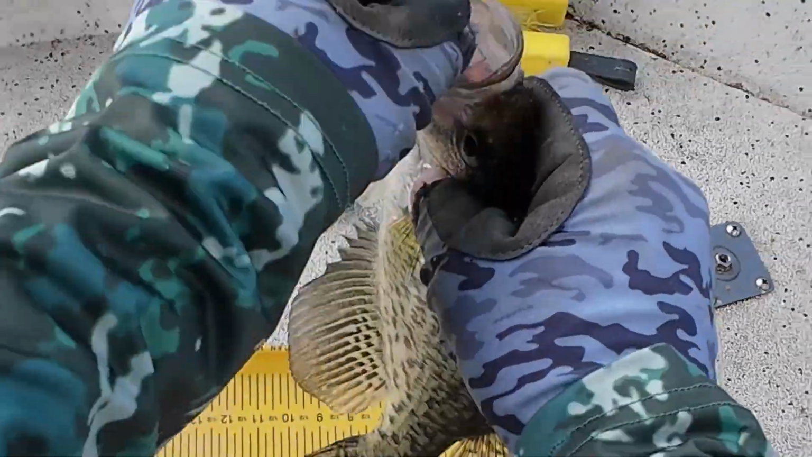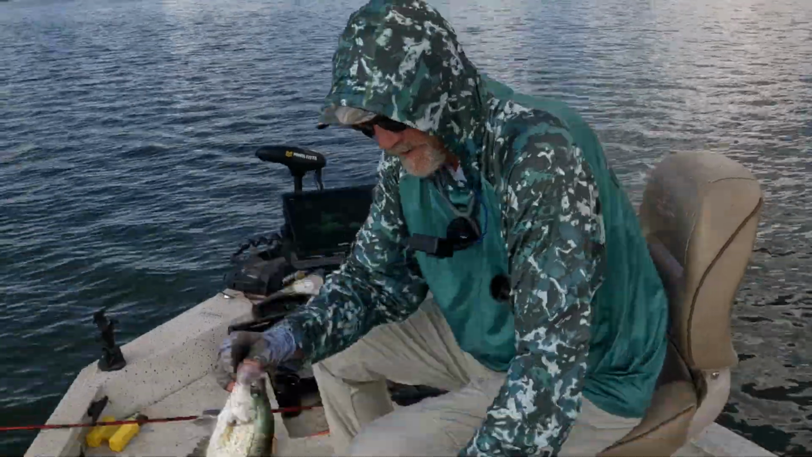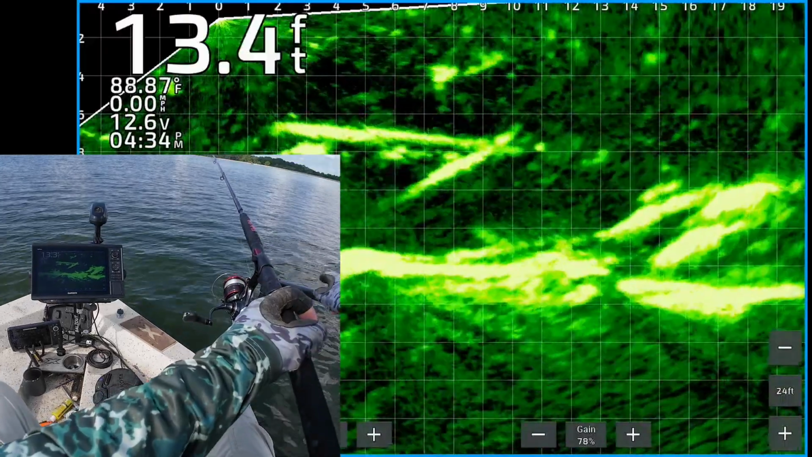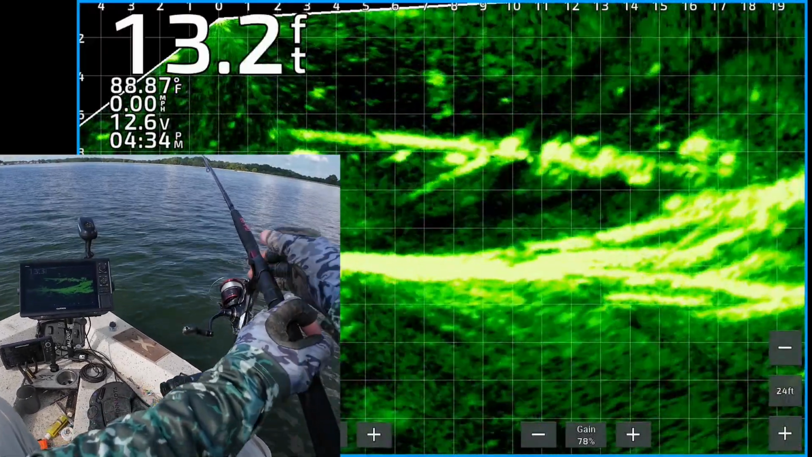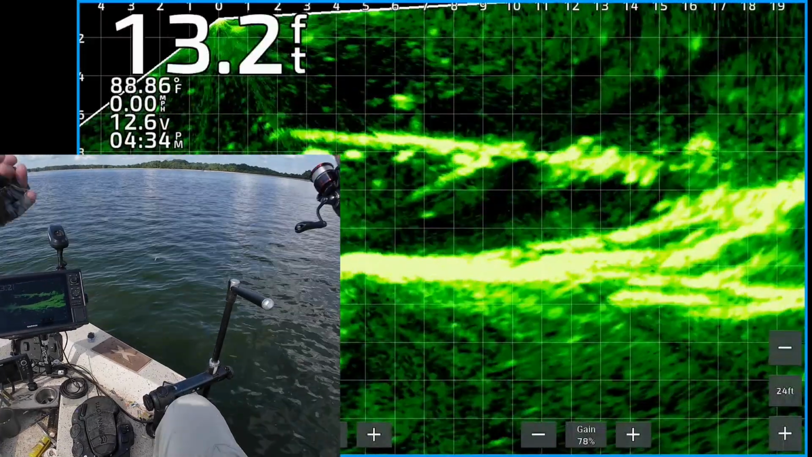11 3/4, almost 12 inches. Black crappie. Yeah, buddy. Get in there, man. Look at all those fish on top of that branch.